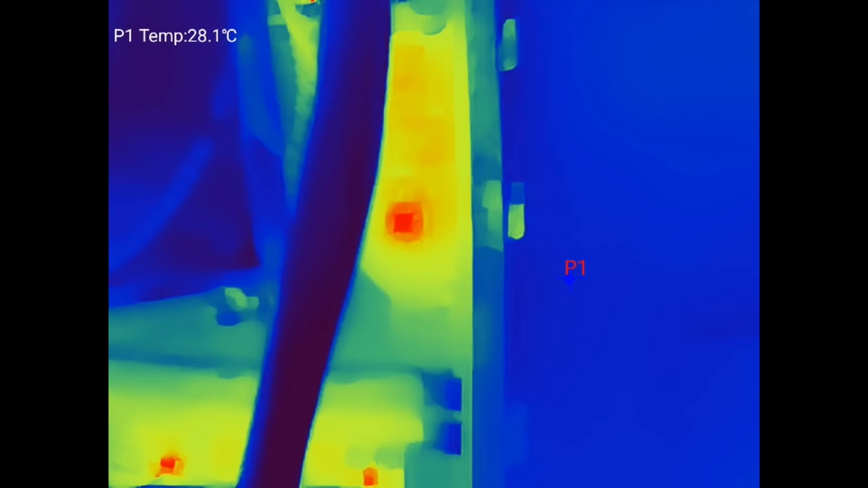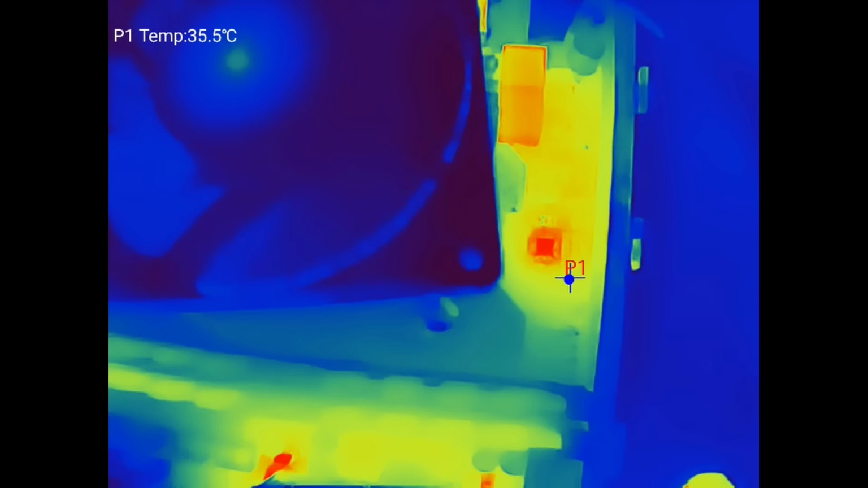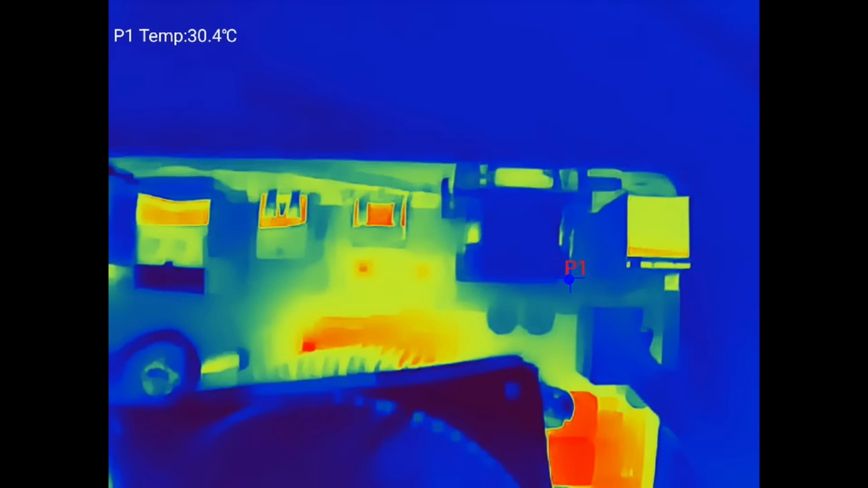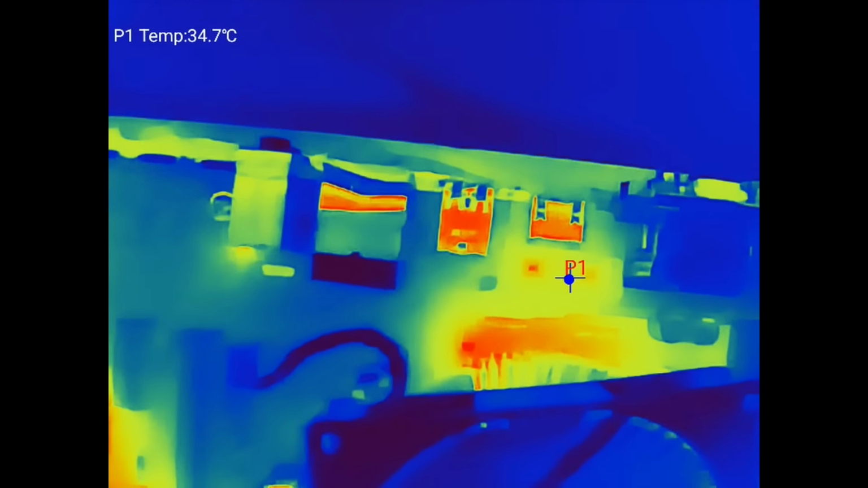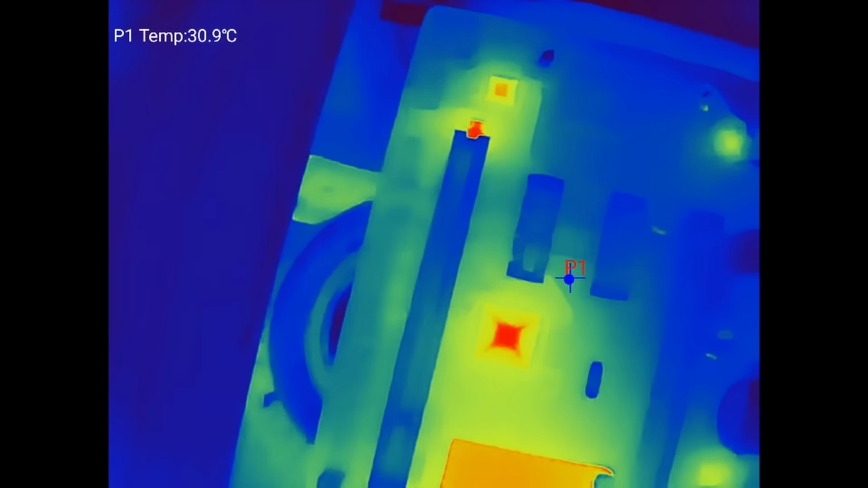This is where the VRMs are. Move this cable out of the way. There we go. So 39, 40, you can see some MOSFETs here. So you can quite clearly see the various components on the board, and you can see the areas that are hot, and that's without any sort of optical overlay. I actually think that works quite well. So you can see, guys, these are quite different beasts, really.